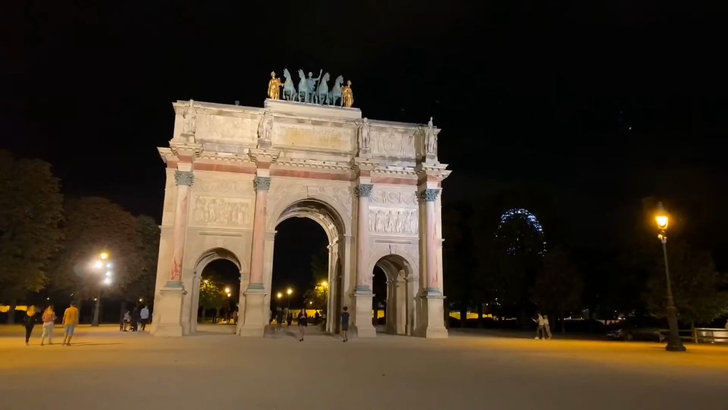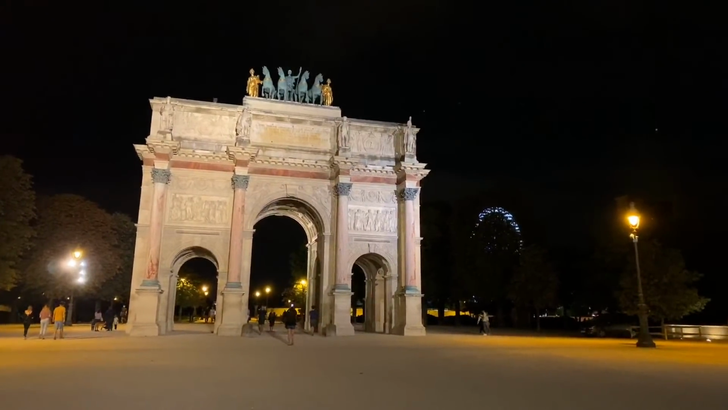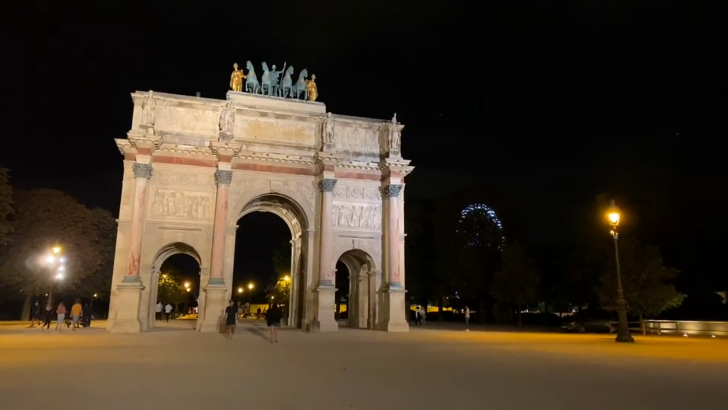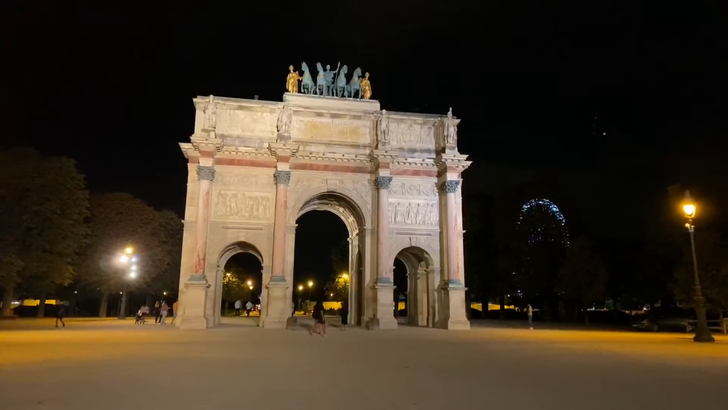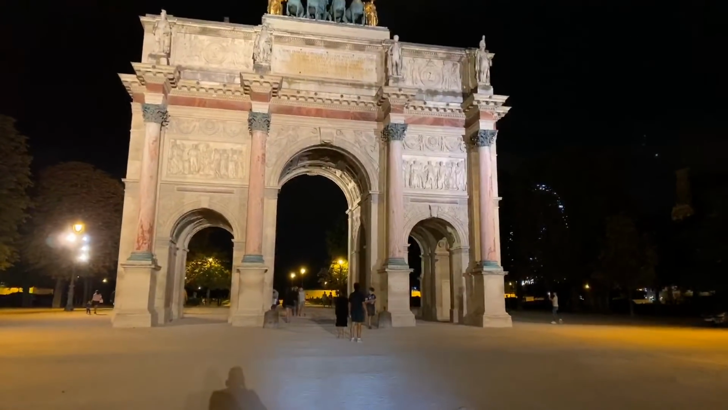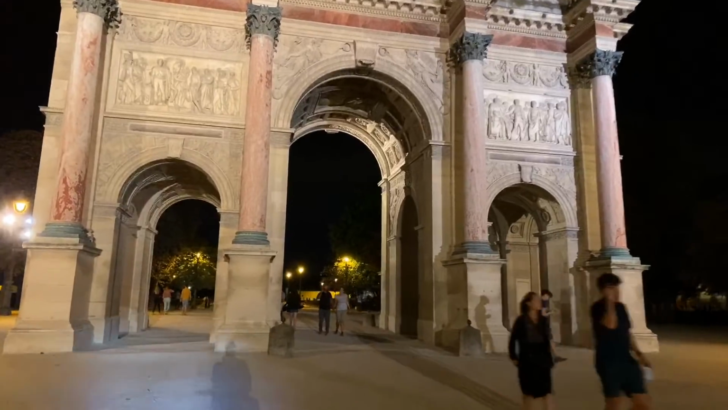Of course, this is the L'Arc de Triomphe du Carrousel. Carrousel being the word, it's named after the large equestrian shows that used to happen here. Especially the Carrousel of Louis XIV, the Sun King. He put on a grand spectacle in the 17th century, and he was all decked out in his costumes and fanfare, and they had hundreds and hundreds of horses galloping around, and jousting matches and whatnot, which is known as a carrousel.